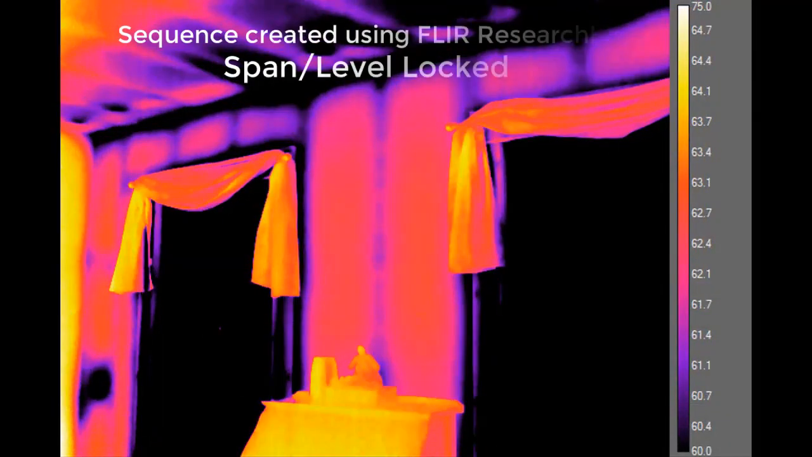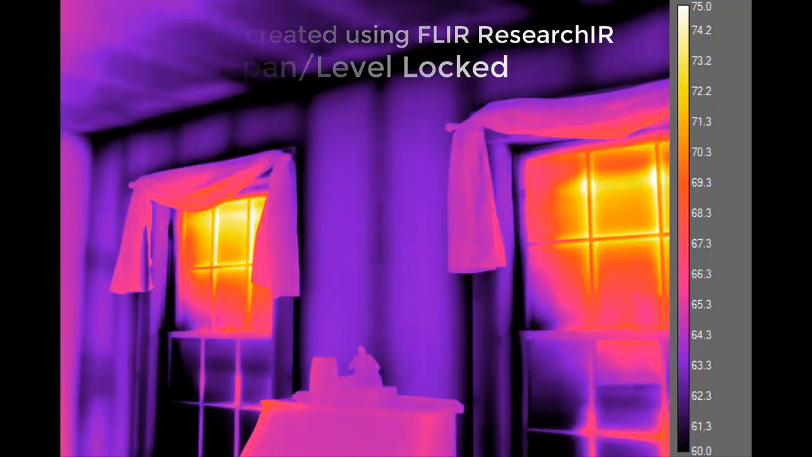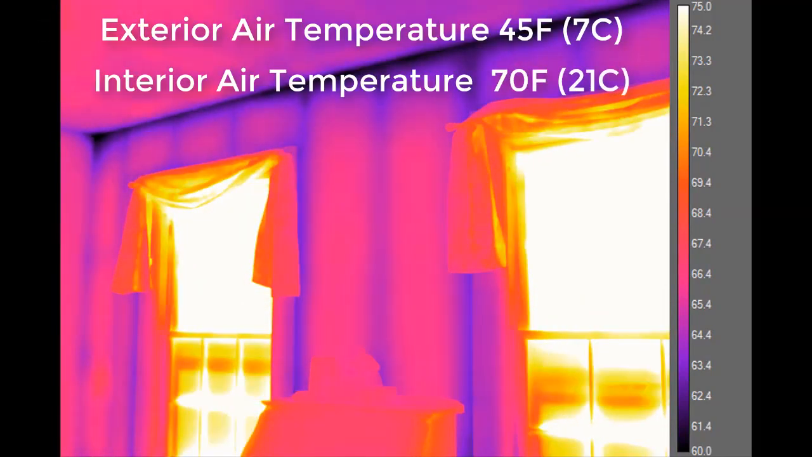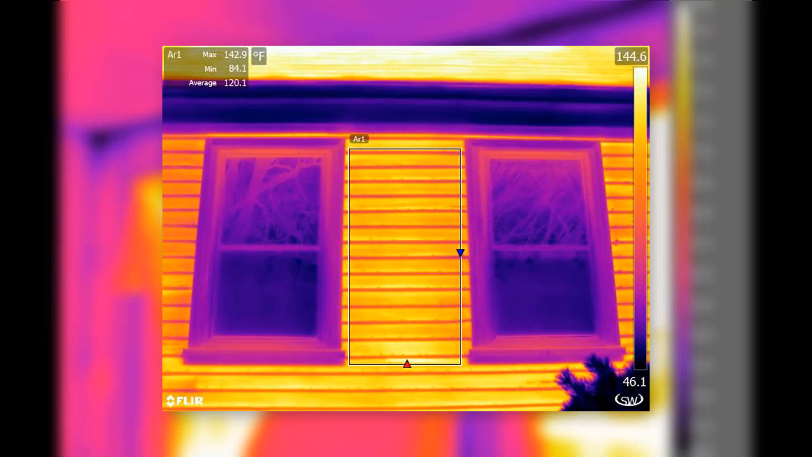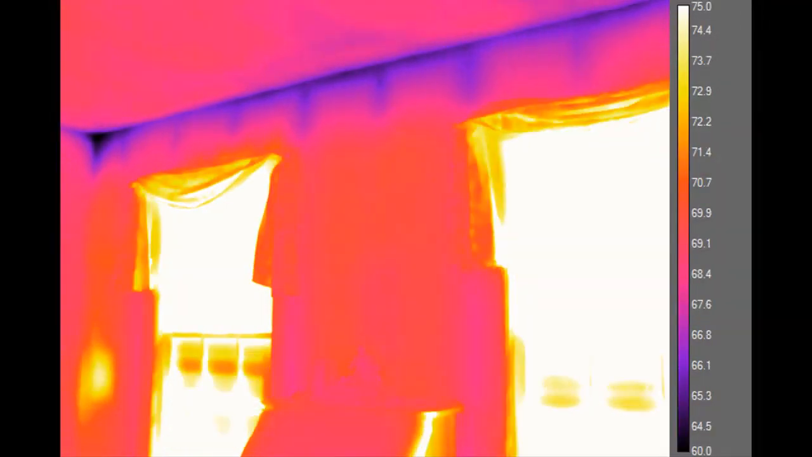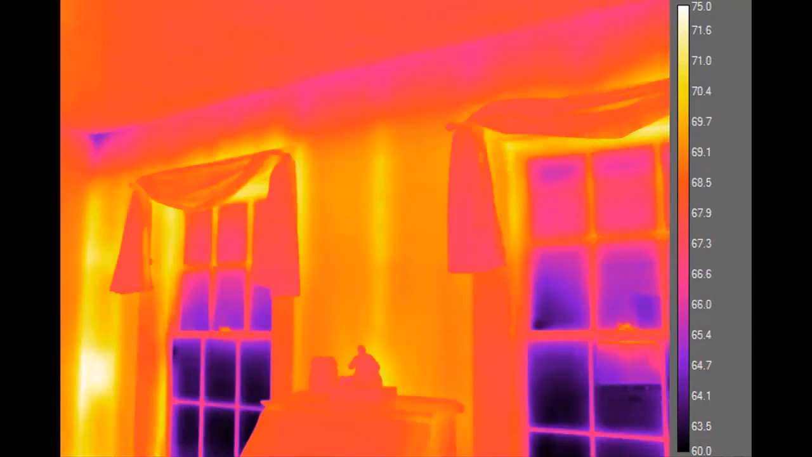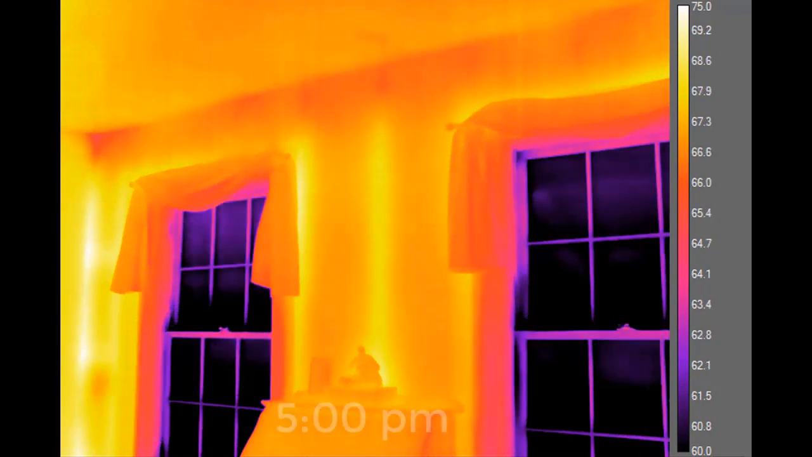As time moves forward towards midday, you'll notice that the windows begin to warm up as the sun hits the exterior wall. And even though the air temperature is about 45 degrees Fahrenheit, or 7 degrees Celsius at this point, around 2 o'clock in the afternoon, the outside wall surface temperature is averaging around 120 degrees Fahrenheit. That's 49 degrees Celsius. And that means conductive heat transfer is now in reverse. And thanks to differences in thermal capacitance and conductance between the wood framing and the insulation present in the wall, we begin to see a reversal of the original thermal pattern.